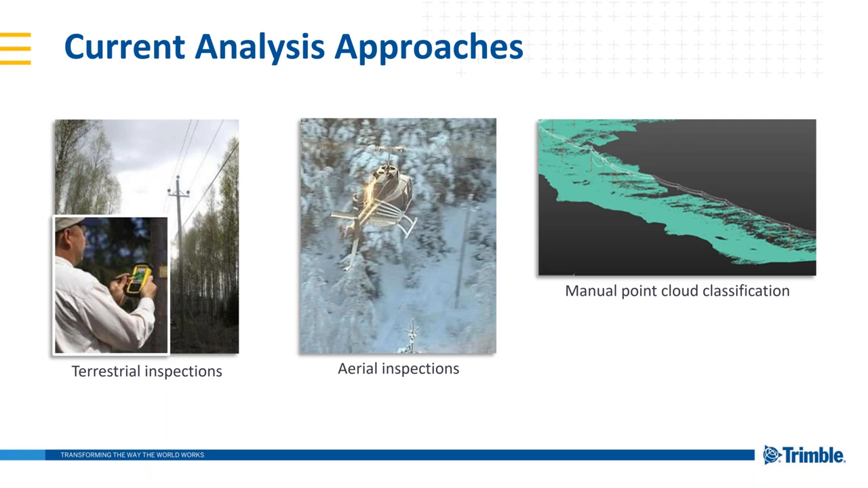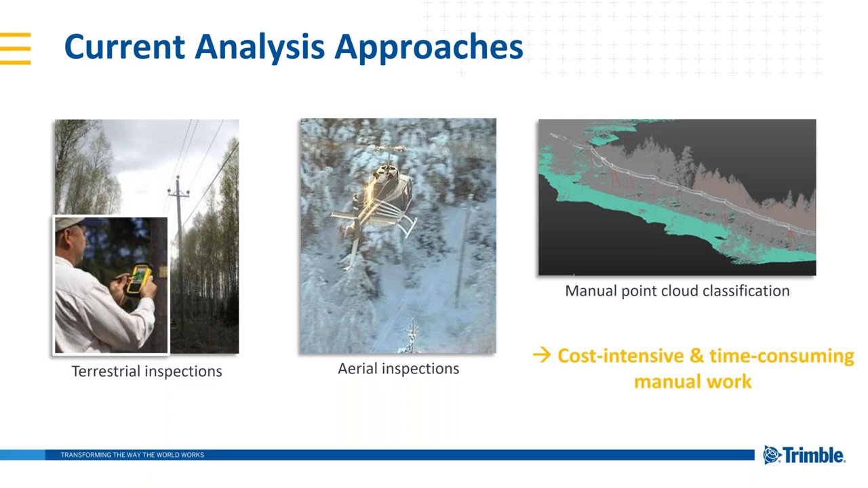And then you also have pre-existing point cloud classifications based on manual interpretation. The problem is that all three of these are manual work, so it's cost intensive and time consuming. Also, we're relying on various expert opinions to do this work, so there's less standardization than there maybe should be.